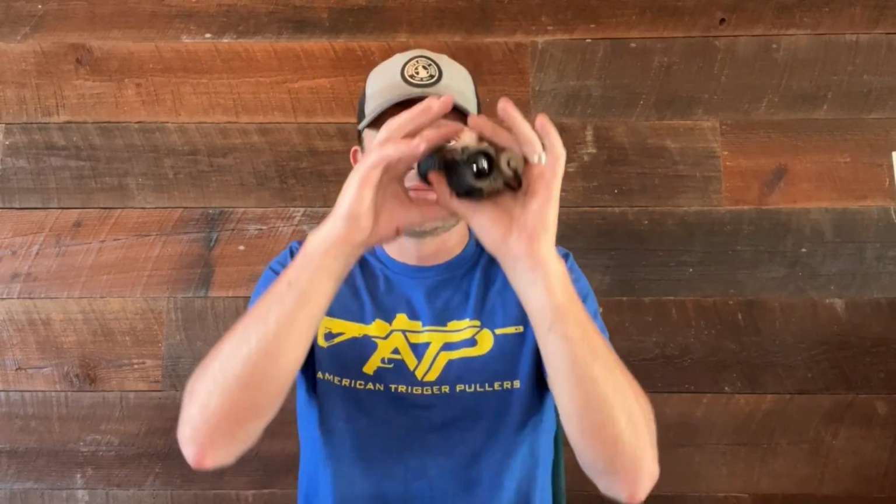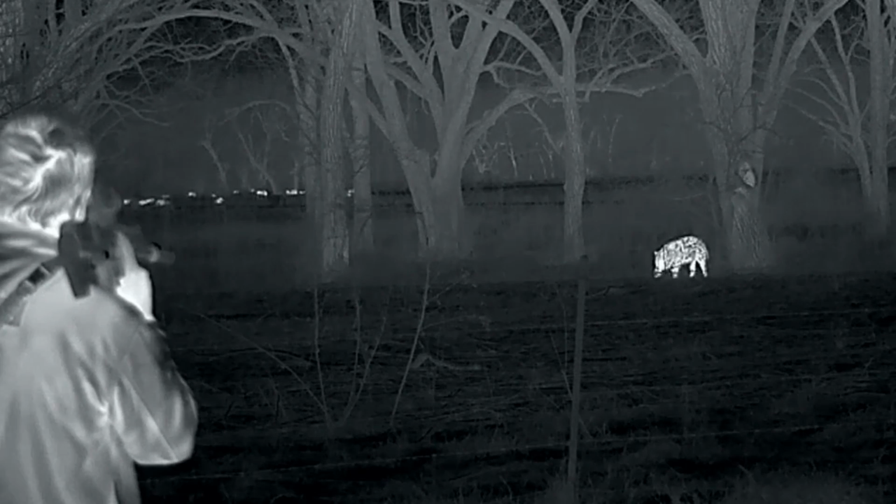The focus knob, also I want to go over that. It's not tight where you can barely move it, but it is kind of hard to move. When I mean that, like if you're bumping around in your truck, you're not going to be able to focus. I know some thermals, you pull up, like, what happened to my thermal? Yeah, it's not going to do it that bad on the scope. Also, what else? Like I said, when you pick this thing up, it is durable.